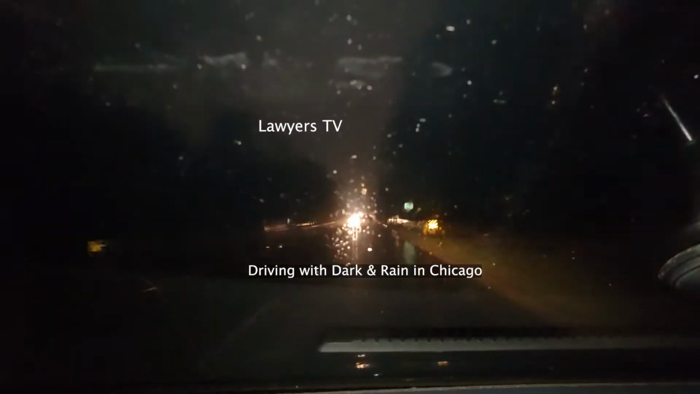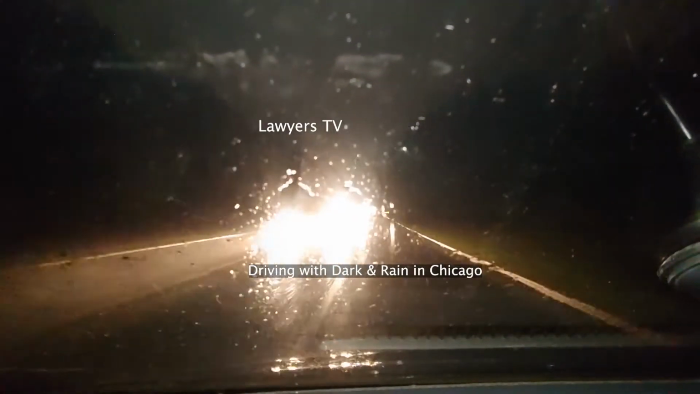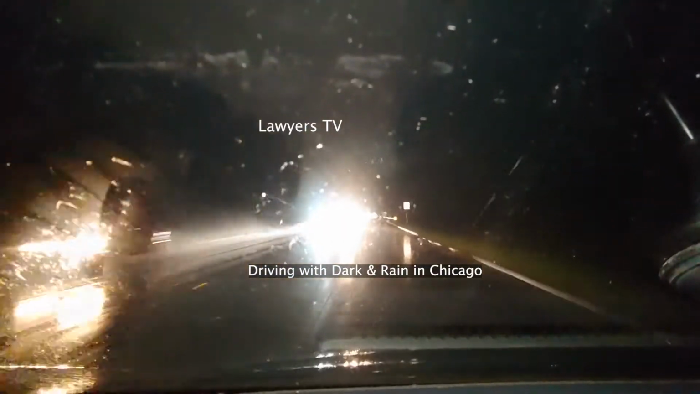This is a rainy night in Chicago. Long hours of rain, continuously raining in Chicago. But it is very beautiful to drive in Chicago, especially in rainy time, because you have to be careful to drive.